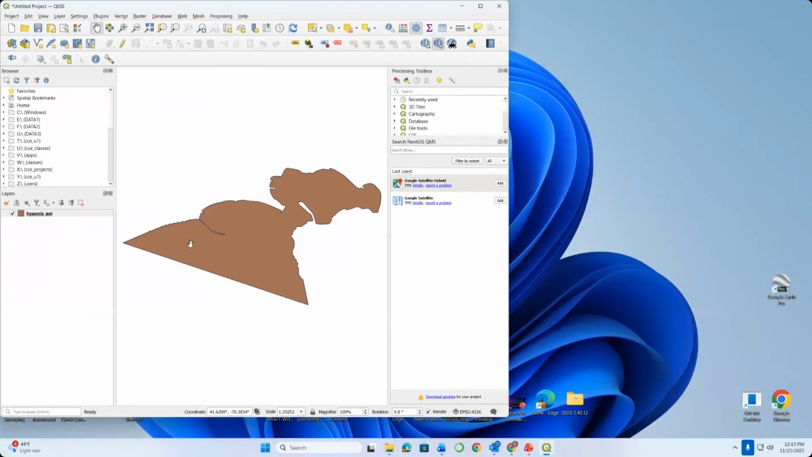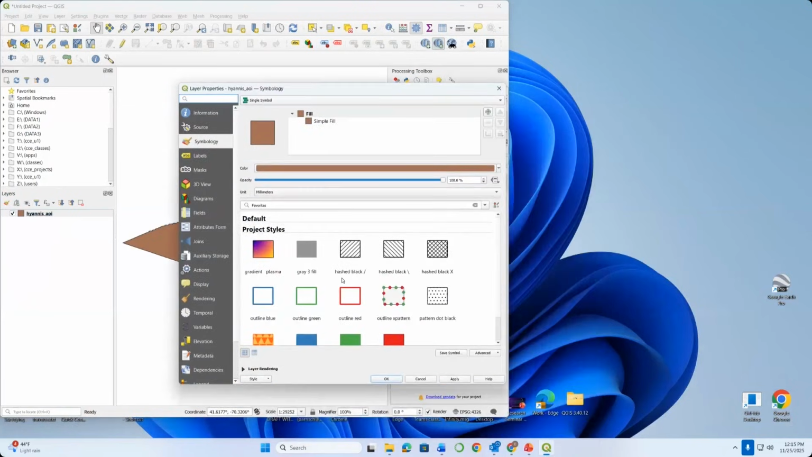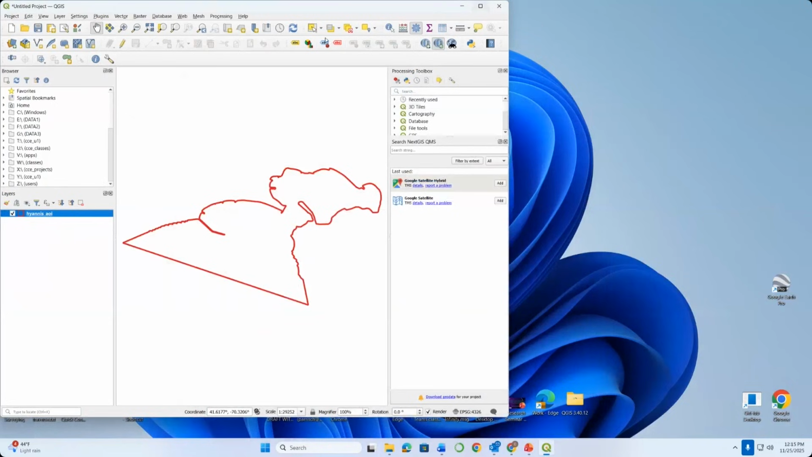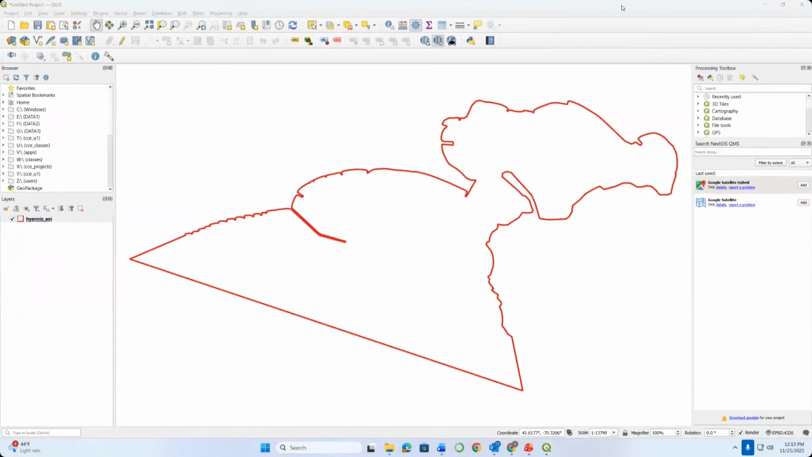The first thing I want to do is probably just change the symbology. I'm going to double click that to bring up the symbology, and I want to change it to just a red outline, something like that, and say okay, so there's my project site. The next thing I want to do is, let's see if I can move that screen sharing box out of the way.